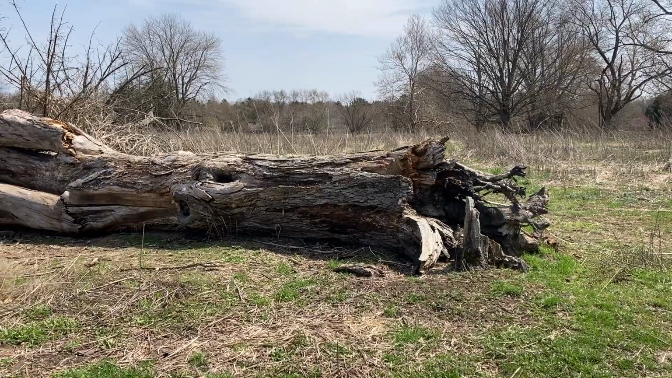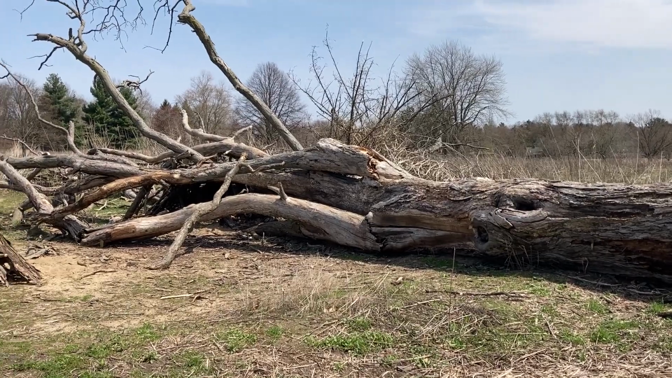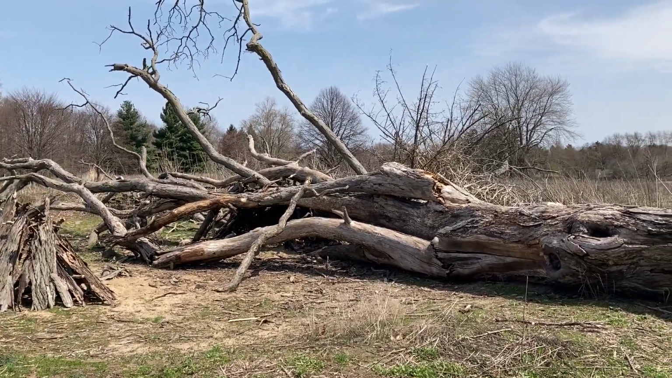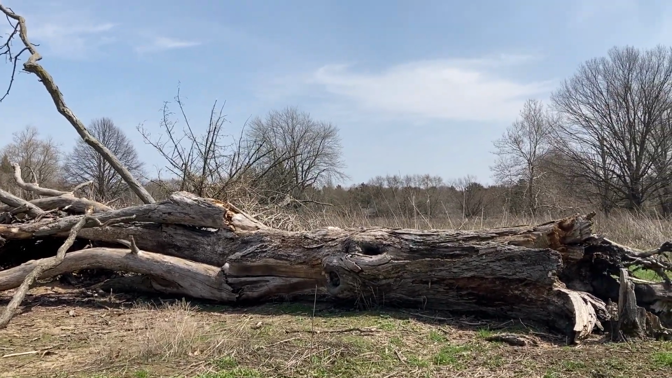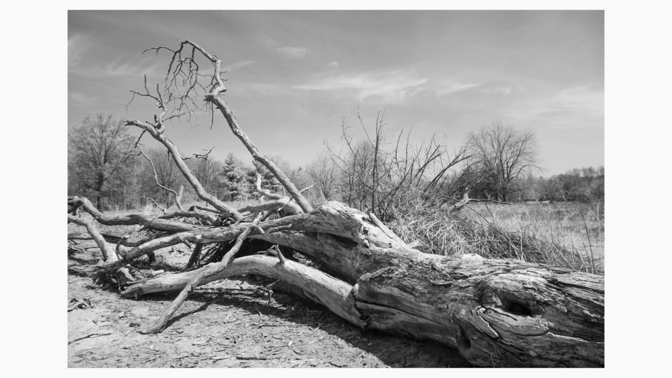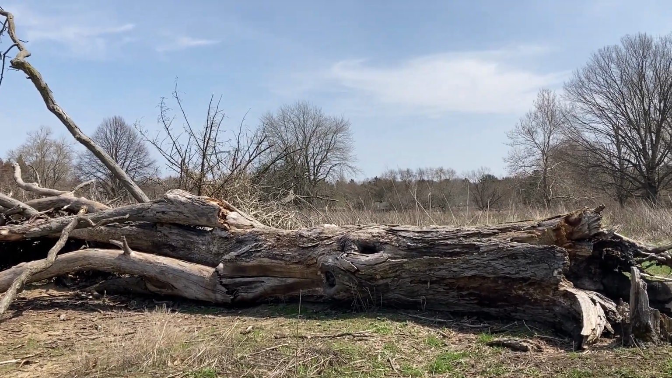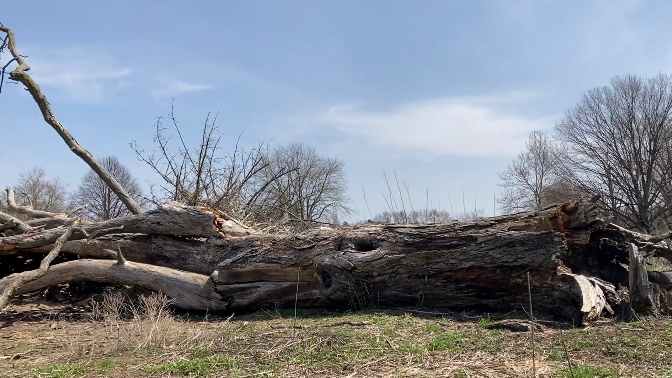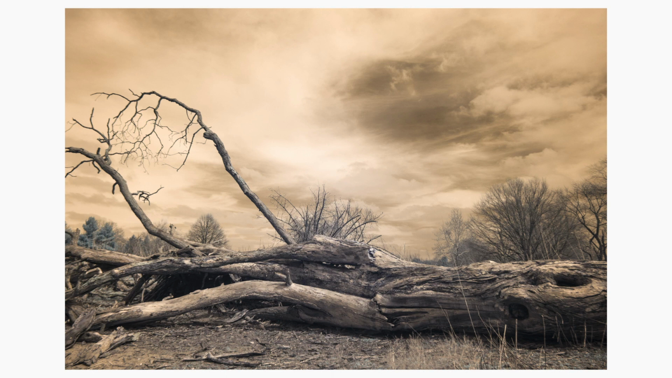Now this tree has been a subject for a lot of my photographs because of its size and shape. And then if you get low to the ground and get some of that sky behind it, you can almost replicate that open knot hole in the trunk with the circular cloud in the sky. It also gives you a feeling of barrenness when you drop down like this. So you can't really see much of the land, but you can just see the sky and the trunk.